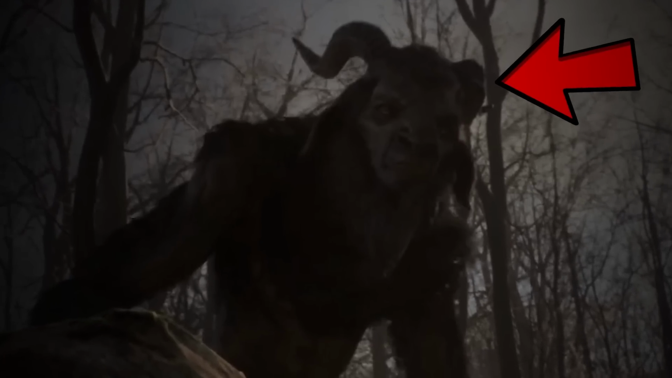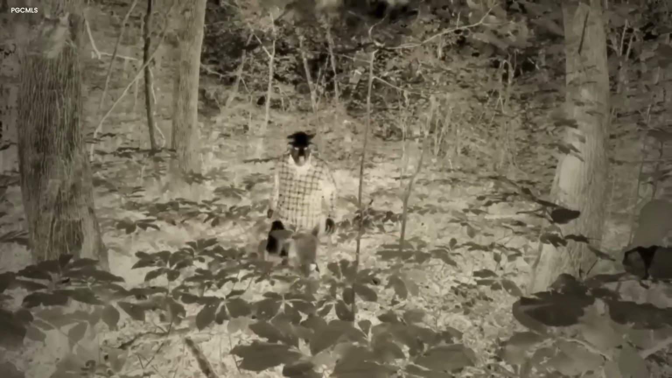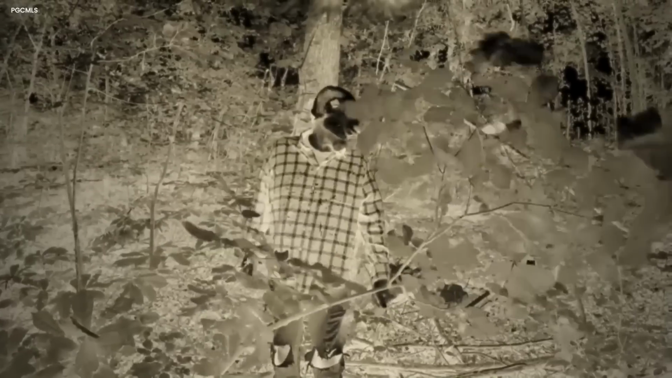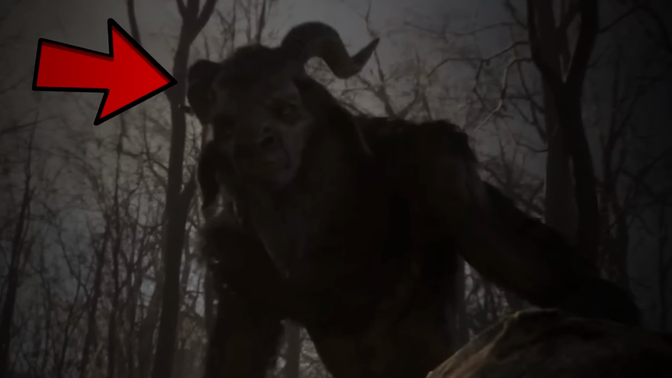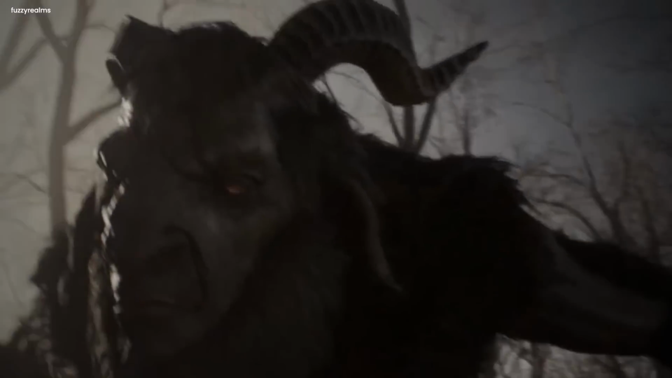Whispers of its origins reeked of malevolence seeping through the veins of this forsaken place. The very soil tainted by the horrors that unfolded. The Goatman, they say, has an insatiable thirst for blood, a gluttonous predator not discriminating between the pulse of humans and the heartbeats of innocent animals.